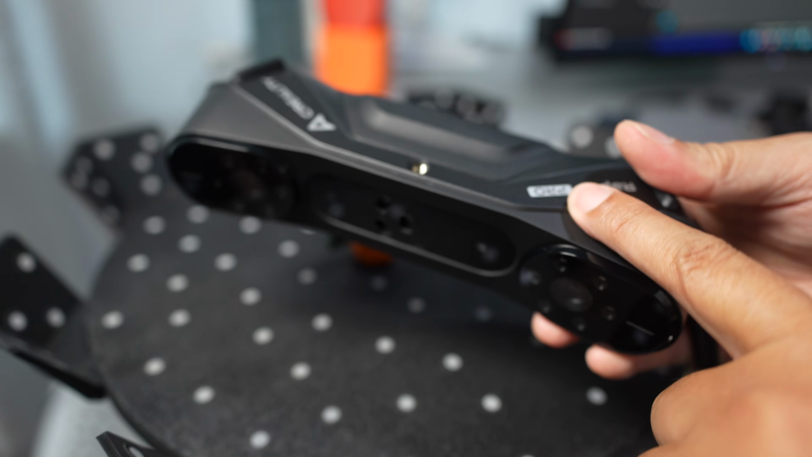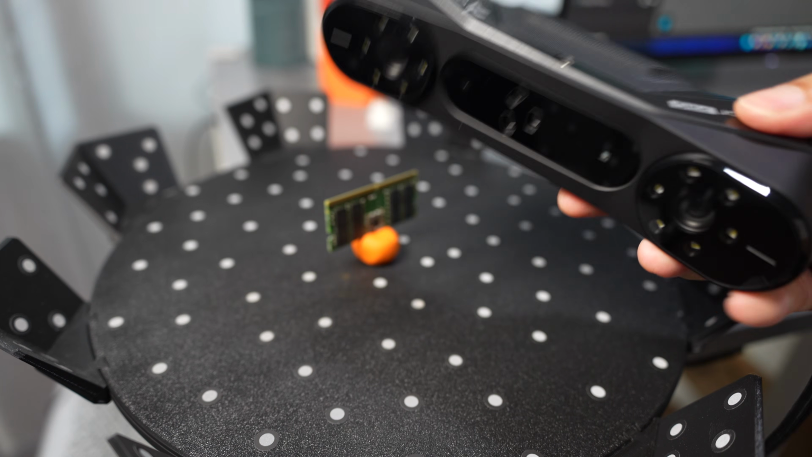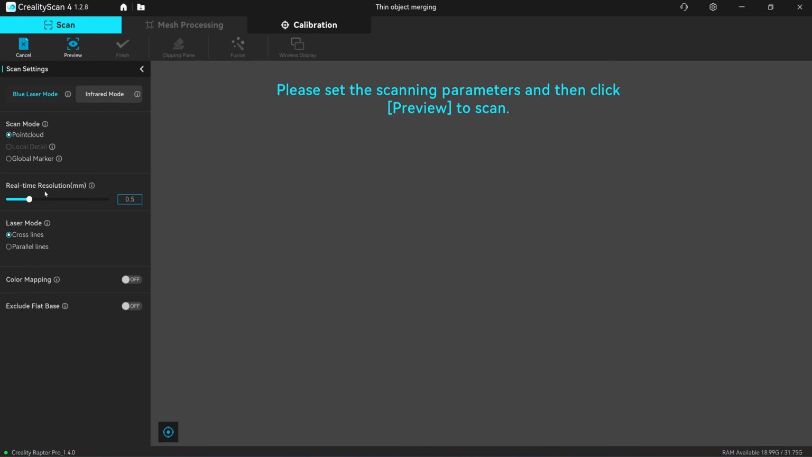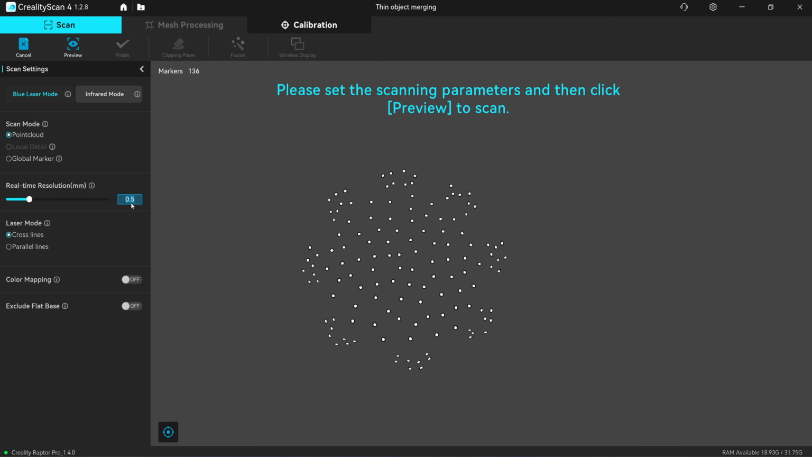So I will use a Laptop Pro 7 line. So it will be the same as when you use the Laptop original to scan. Okay, I'll start the scan with the global marker. I'm going to import it and use the point cloud with the 0.1mm resolution. Scan in the parallel line, 7 lines.